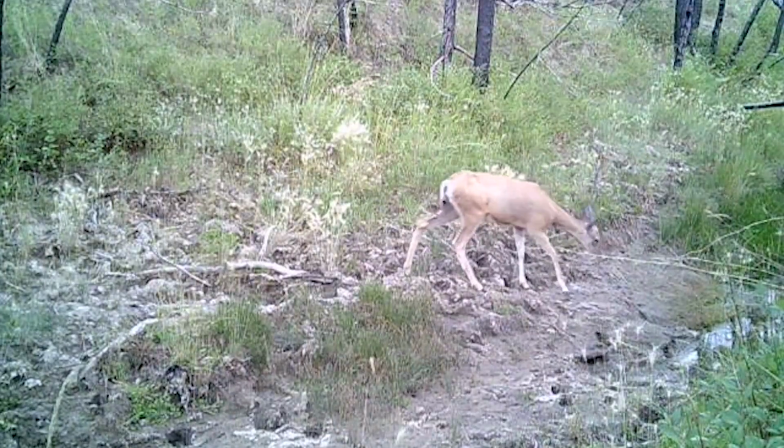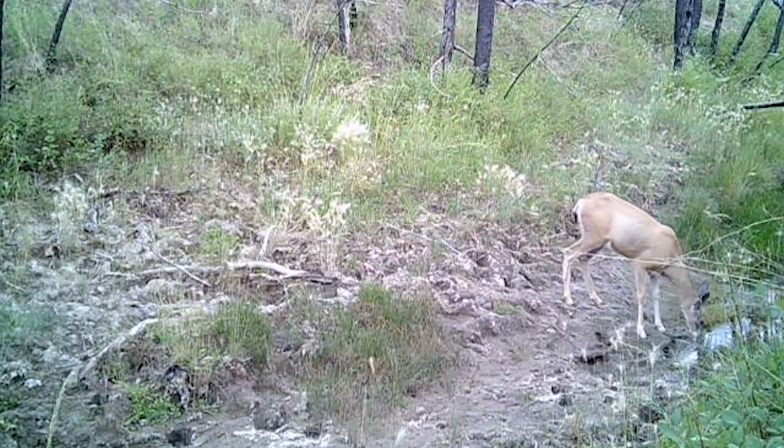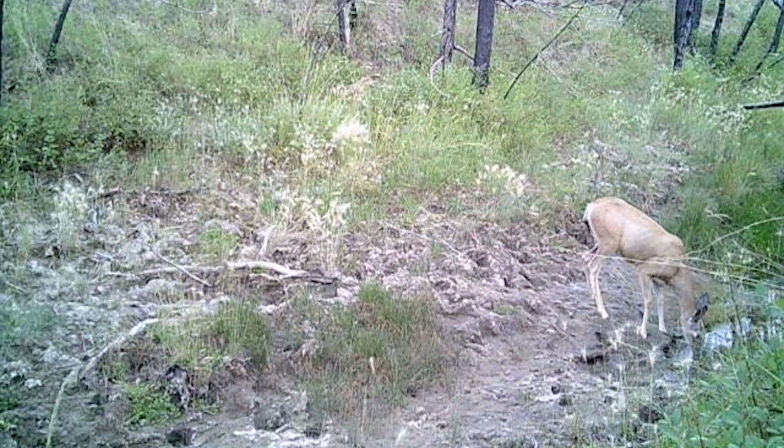Next, we'll jump into the mule deer that I got on camera. Lots of does, lots of fawns. It looks like there was really, really good recruitment, which is great for mule deer in that area. But I was super excited to get some really great bucks on camera as well. You can see she followed that path on the edge of the coulee, got up to the water, came for a drink, and that's exactly what I was hoping for with this camera placement.